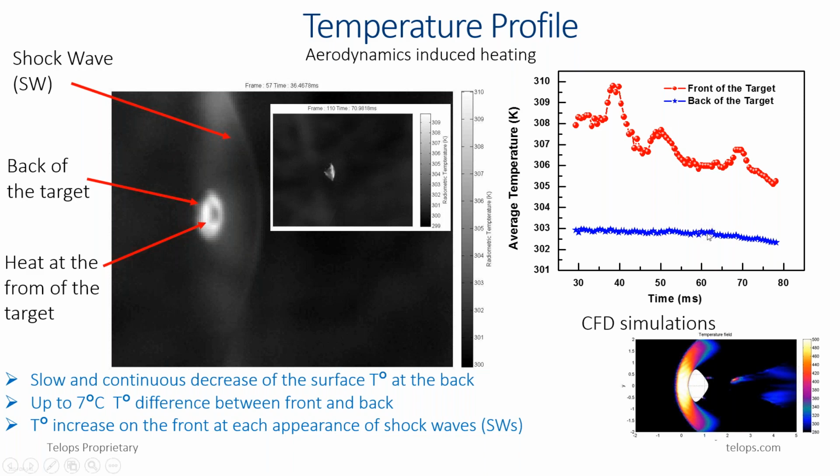probe here. Also, as you can see in this blue curve here, we observe a nearly constant or slow monotonic decrease of temperature on the back, but when you look at the front, the dynamic is completely different. You can see temperature increase here, cooling, temperature increase there, cooling, and temperature increase in here.